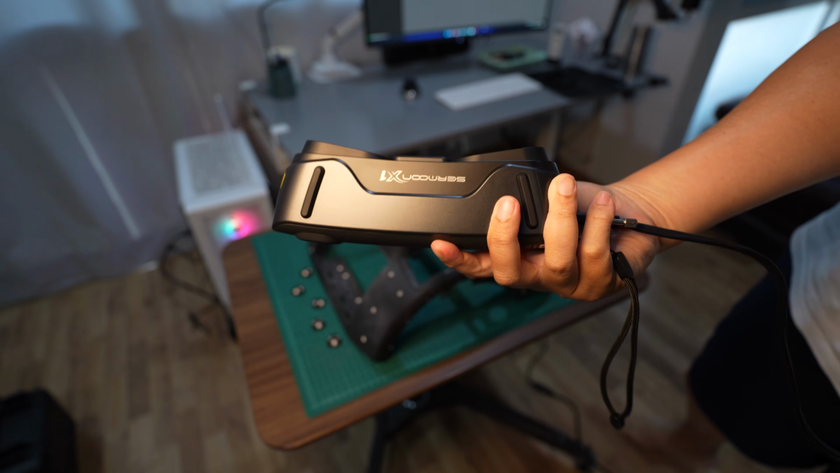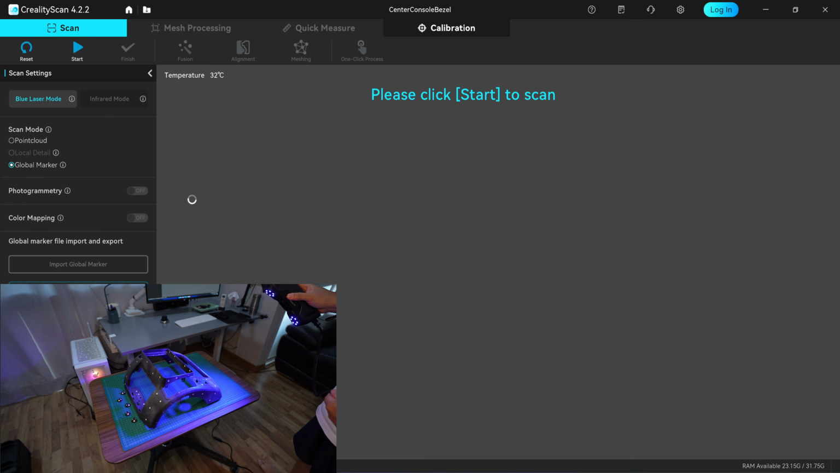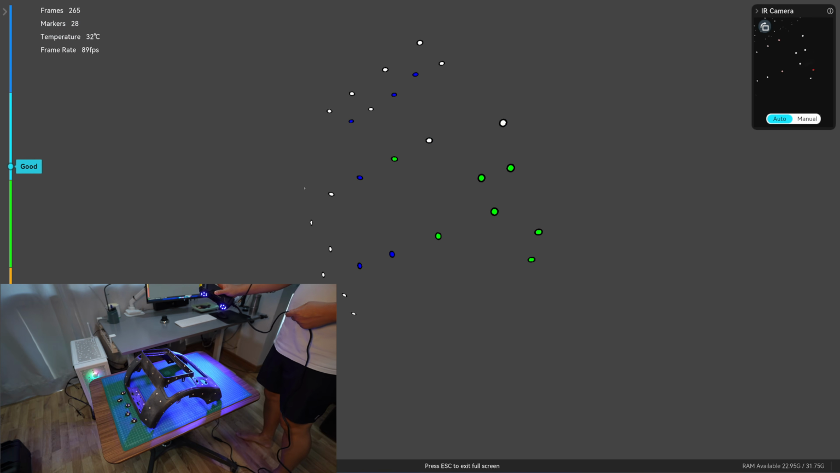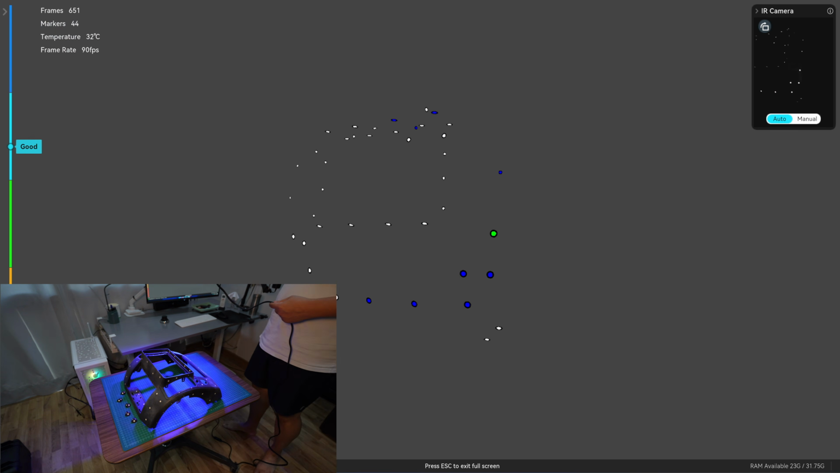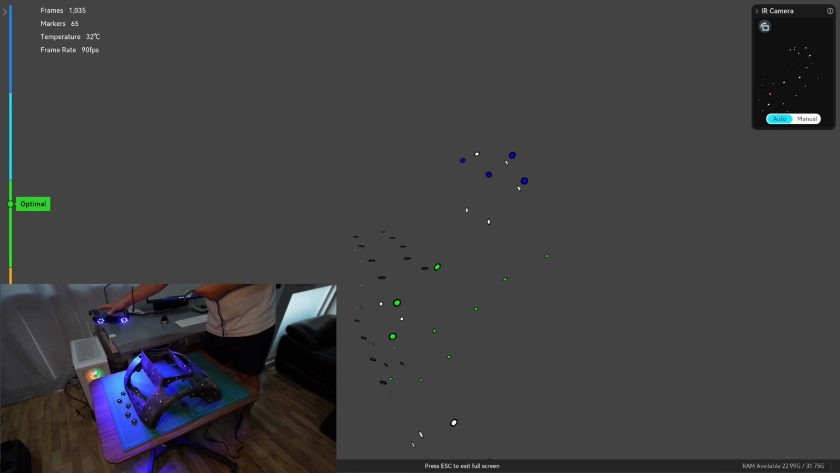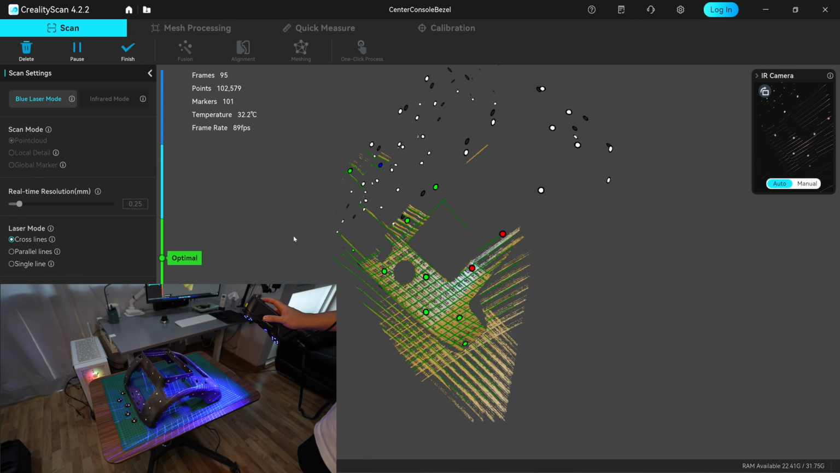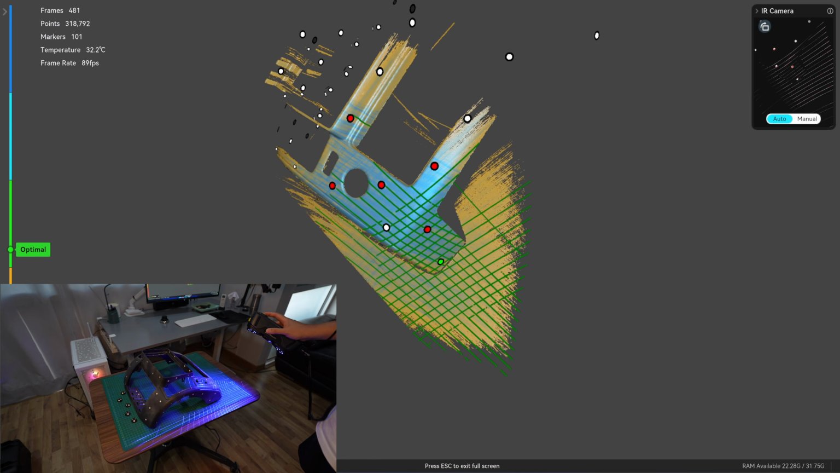Starting off with the Creality Sermoon X1. Now I'm starting the capture in global marker scanning mode. In this mode, only the markers are registered. That makes the point cloud capture smoother and reduces drifting error compared to scanning without global markers. Next, I will capture the point cloud using a 0.25mm resolution.